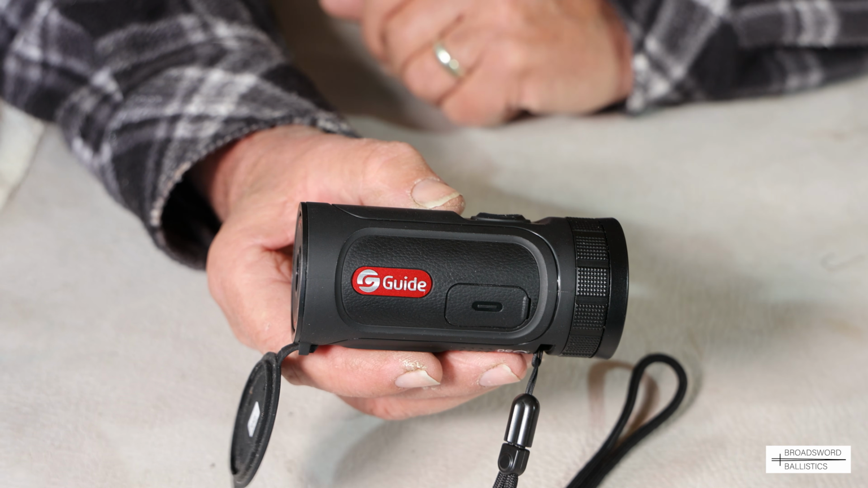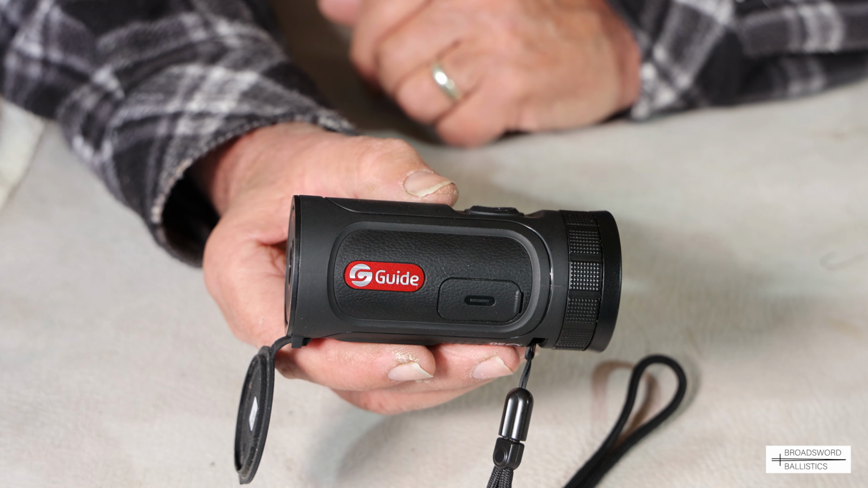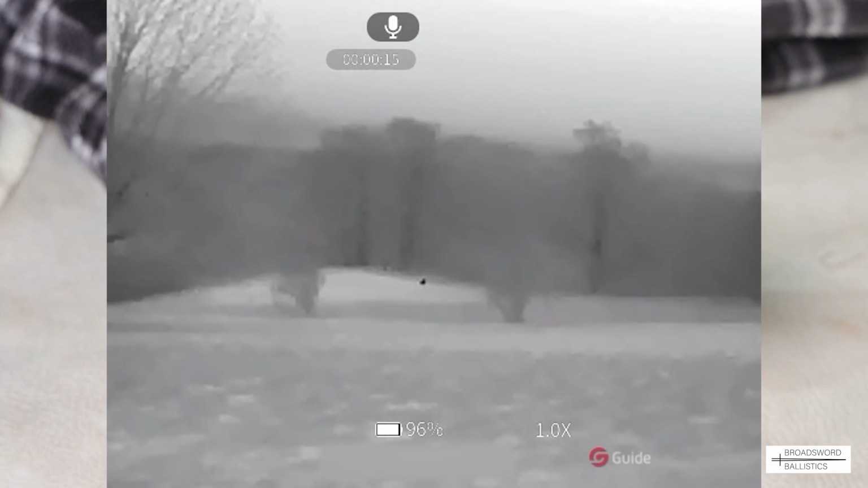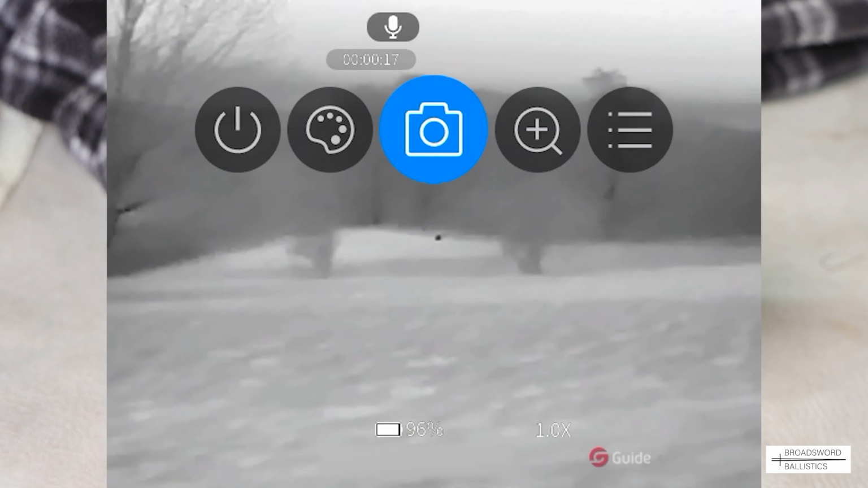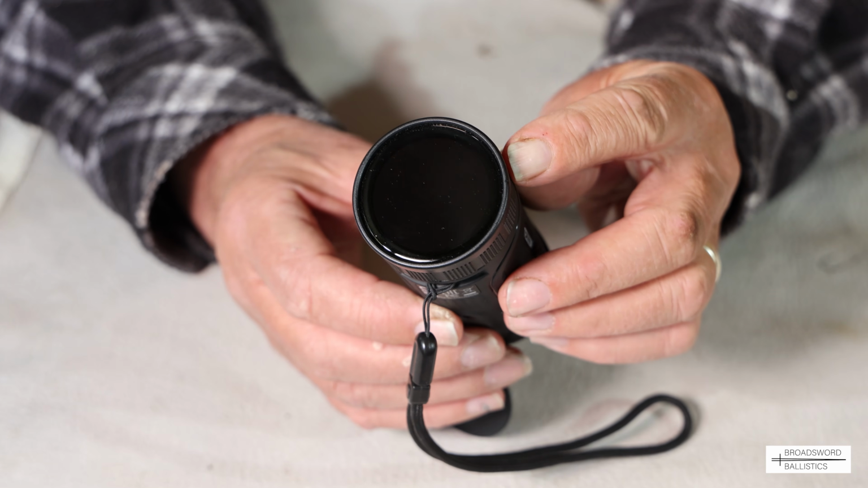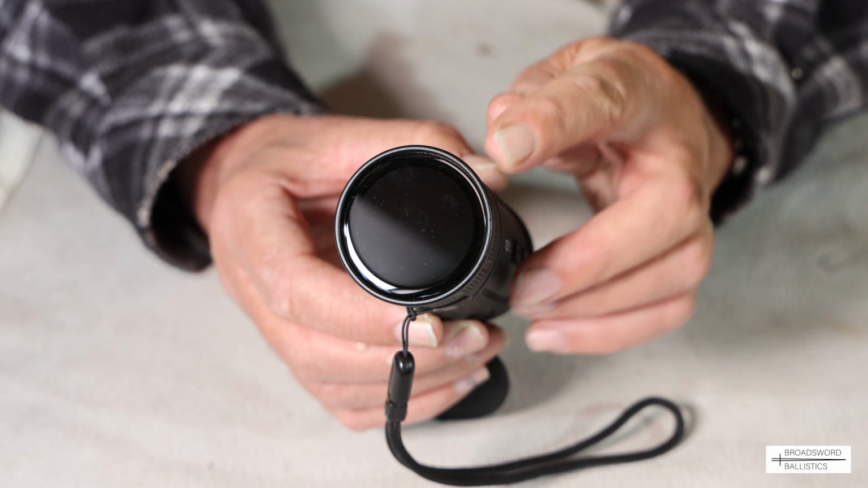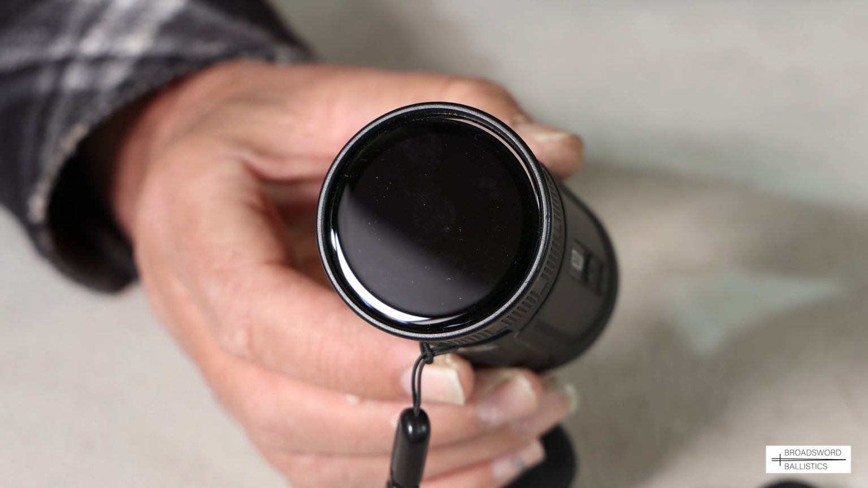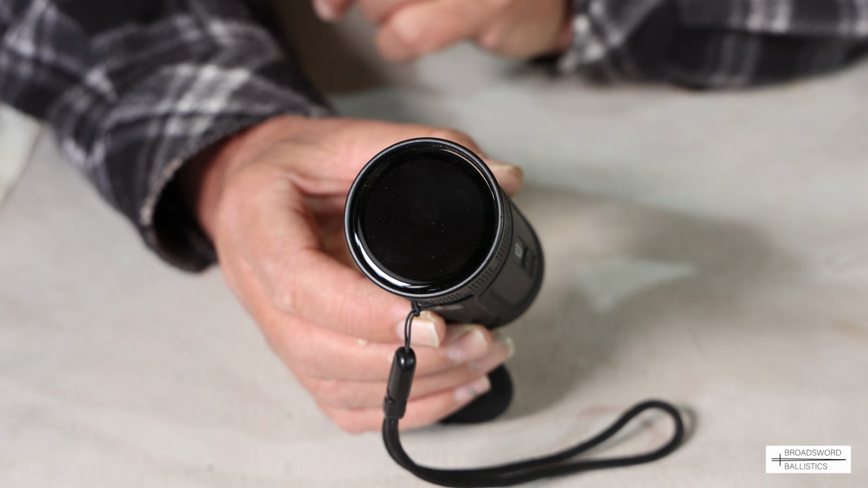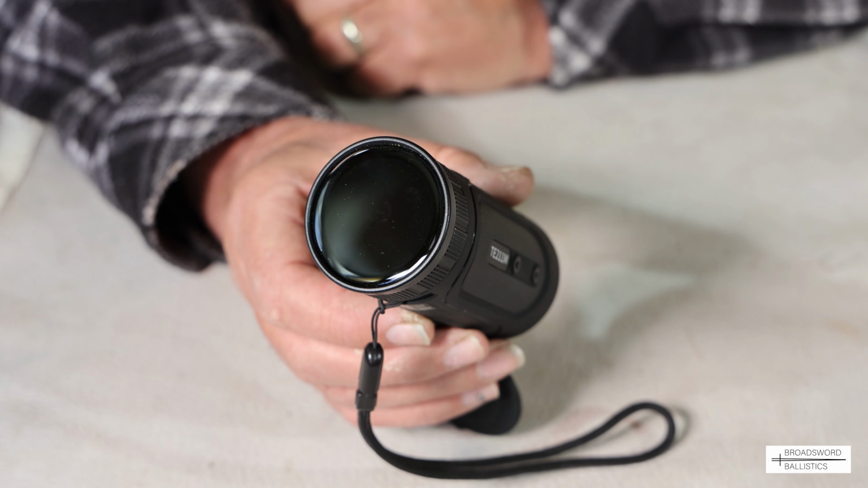All those features together mean you can detect out to 500 meters, which is pretty impressive. We saw those roe 380 yards away across that field, and that's in total darkness. Fantastic. One of the reasons it's really good is at the end here: the 1.43 inch AMOLED display, which allows you to view infrared images clearly without pressing your eye against the eyepiece, and you saw that out in the field. You actually look from a distance, which is great.